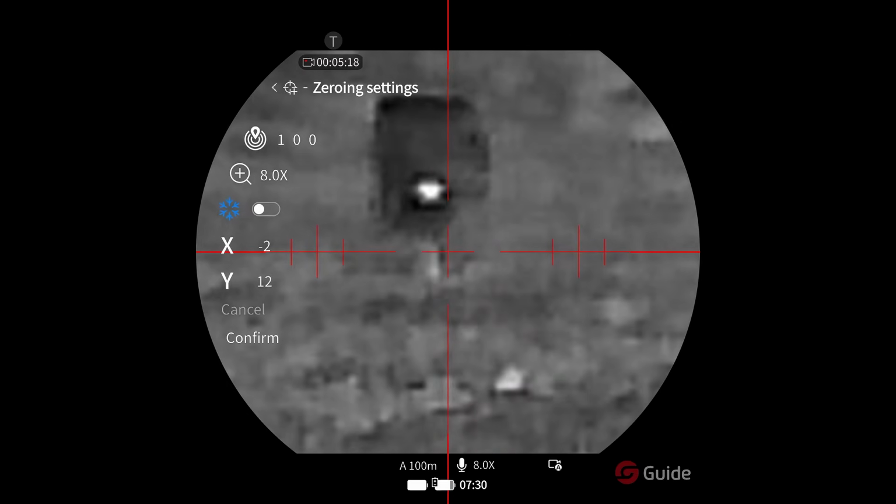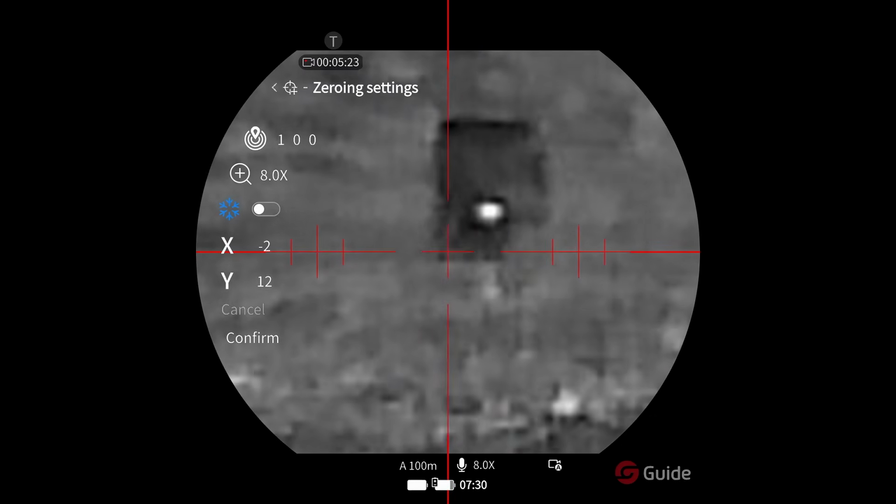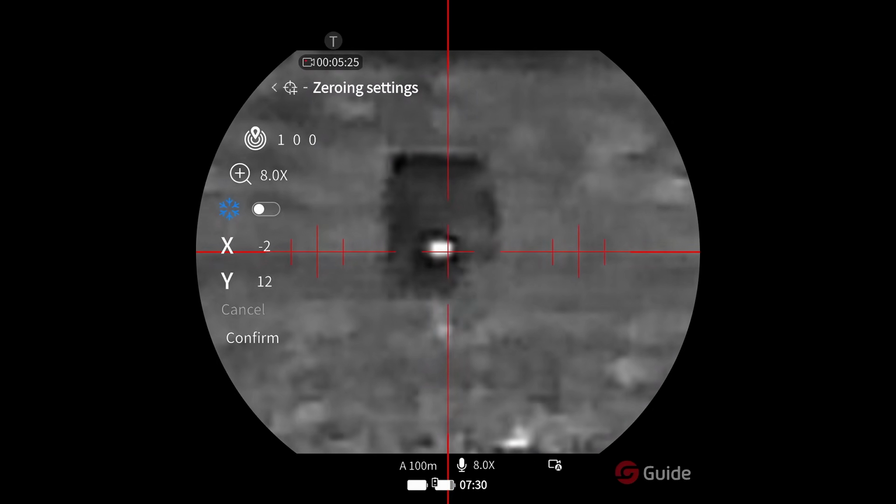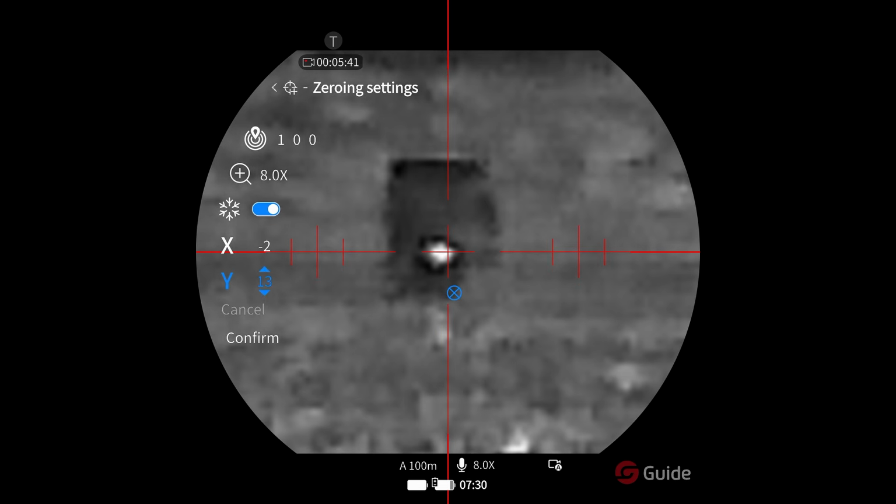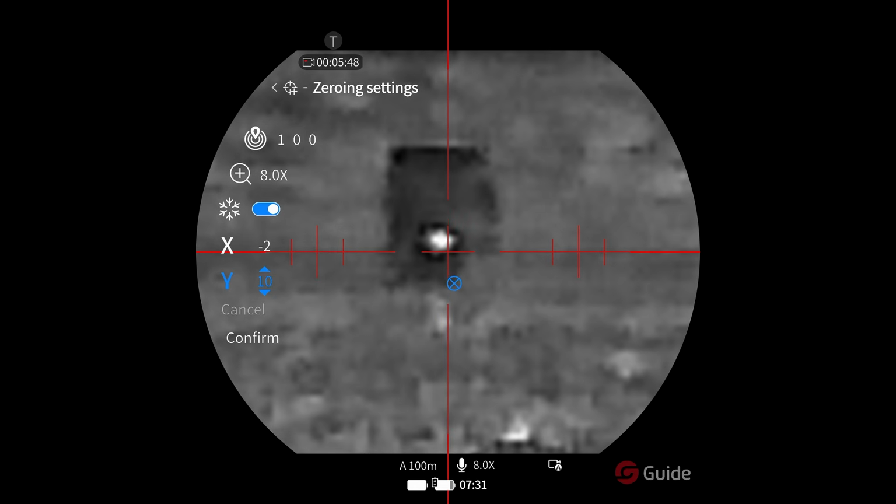I'm just going to adjust. The first one was slightly below it, so I am going to adjust it down a little bit. Freeze it again. Other way. That should do.